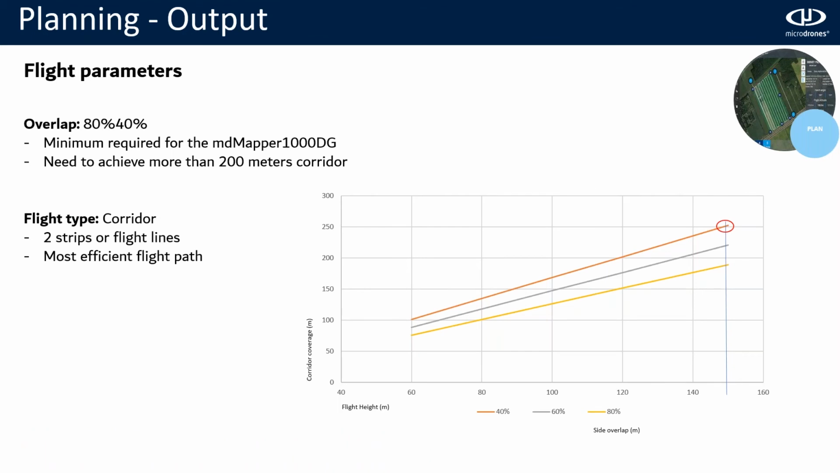For the overlap, we will use the minimum required by the solution, which is 80-40, and we need to achieve at least a 200 meter corridor. In this case, as you can see in the plot, we are aiming to get at least a 250 meter corridor. The flight will finally be a corridor with only 2 strips or flight lines. This will be the most efficient flight path that we can make.